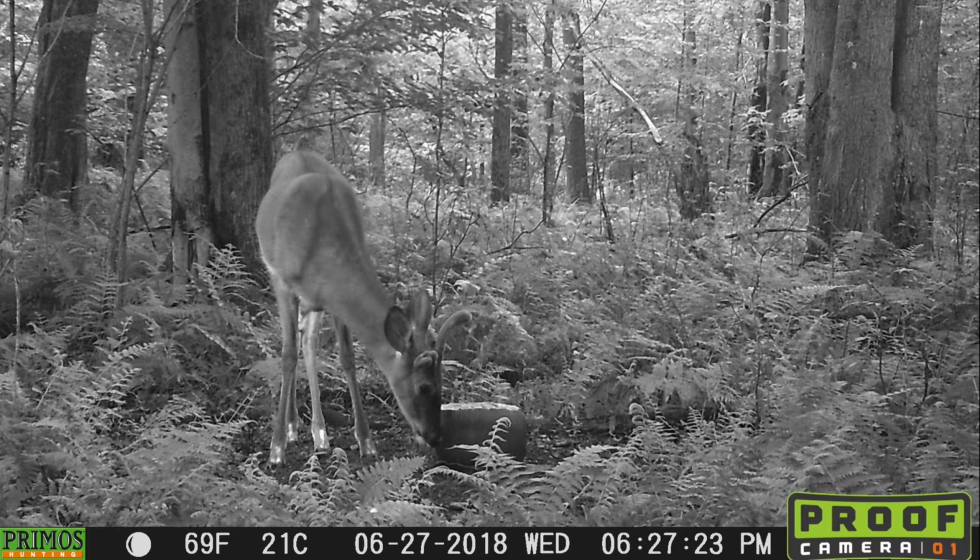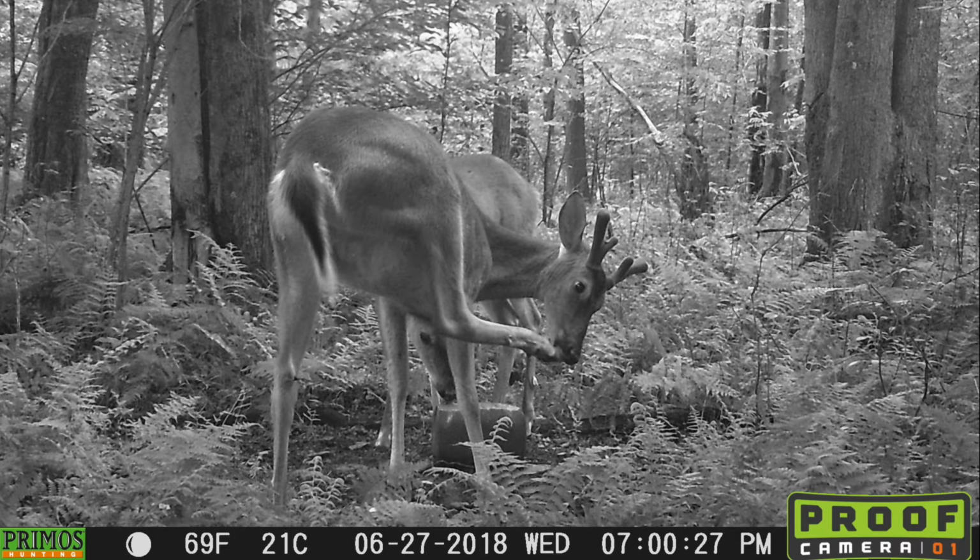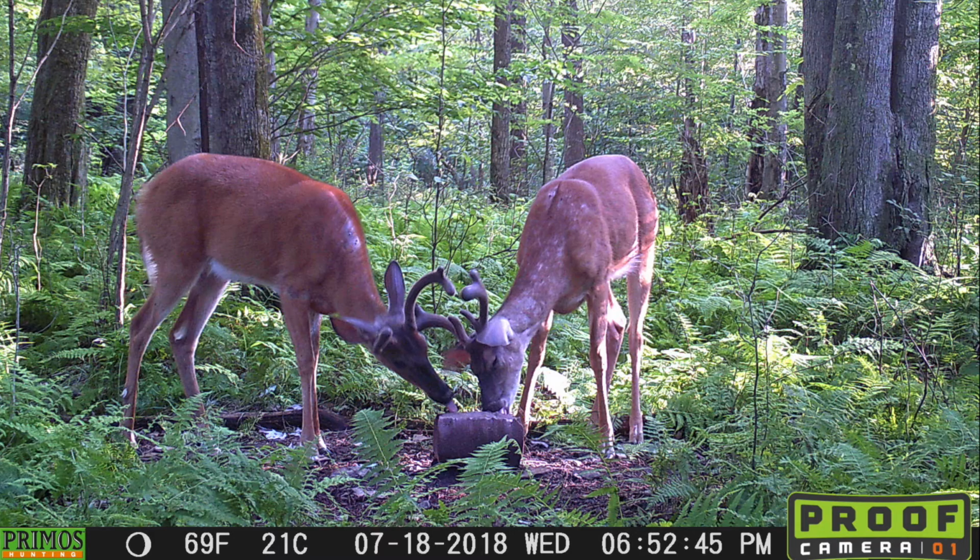It was really neat for me to do that and see them progress throughout the year. This is that same goofy one that turned out to be a 3-point. You can start to see that on his right side, or as we're looking at him, the left side, he has some kind of a weird growth where the antler didn't come straight up. It kind of came out and around. And this is the other one that turned out to be an 8-point, and again you can see that they're together there as they're growing.